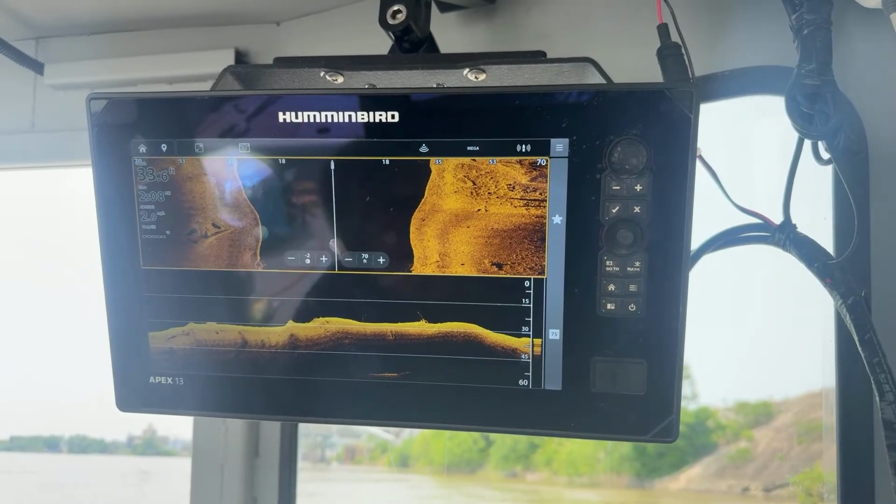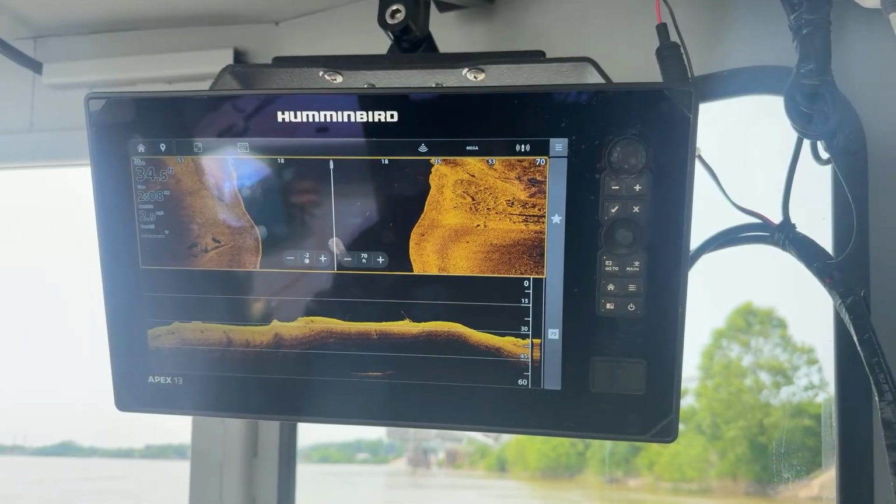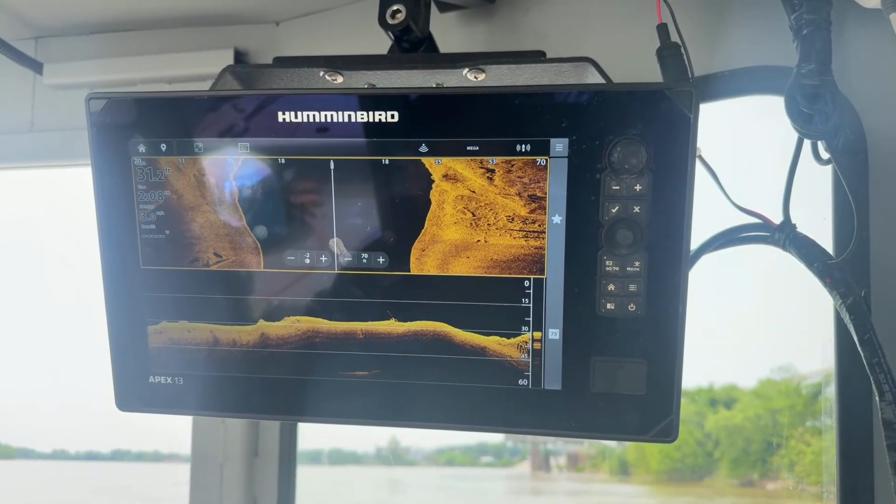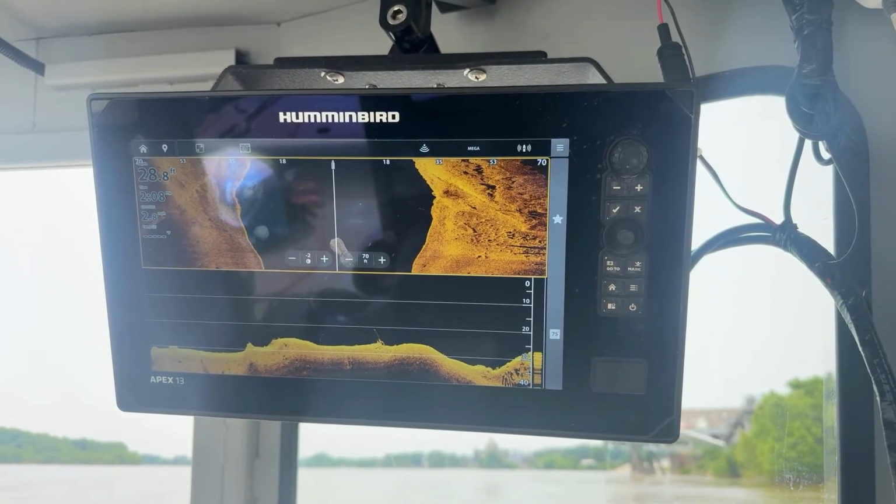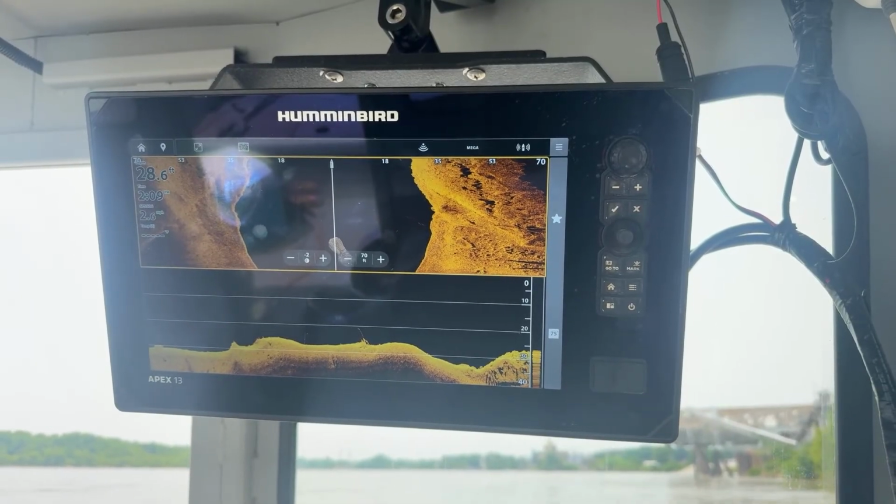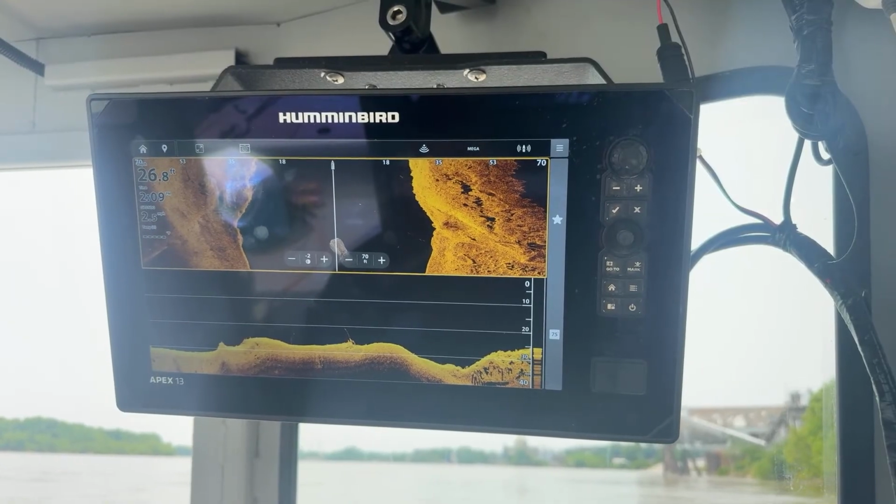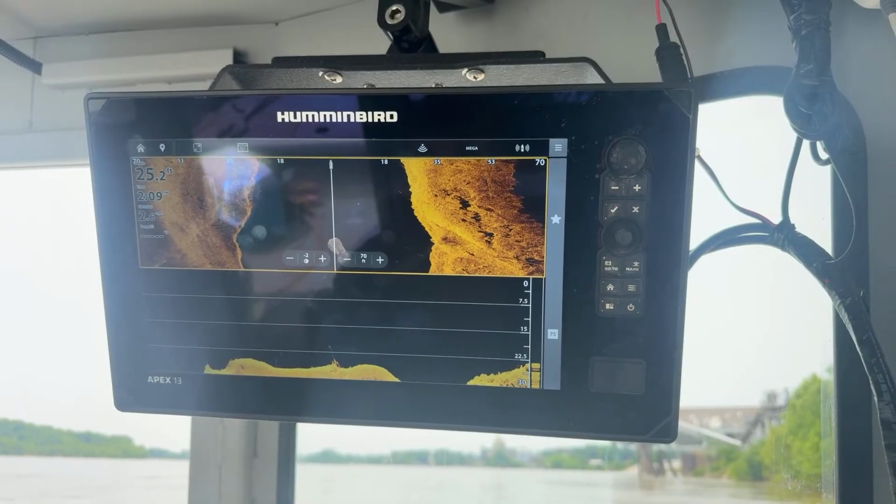Trying to figure out where his line is. I don't know if he's got it out. Is your line out yet, buddy? Okay. Sorry, we're searching this for vehicles. What did he say? He said there are laws against harassing fishermen. I'm not harassing fishermen. You don't have your line out, buddy.